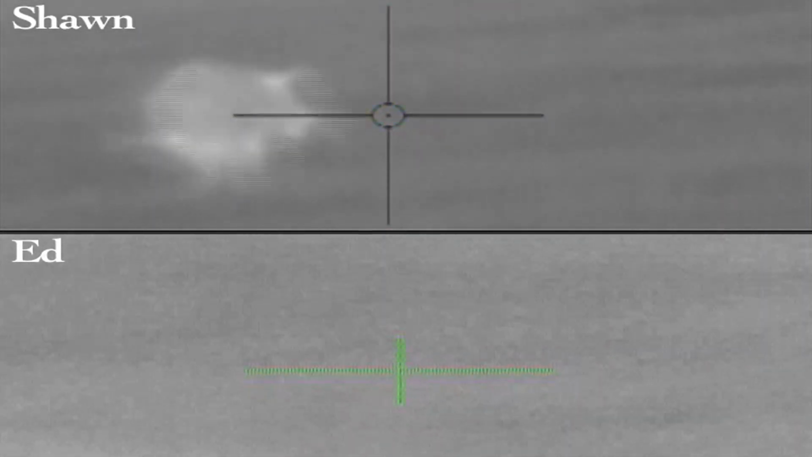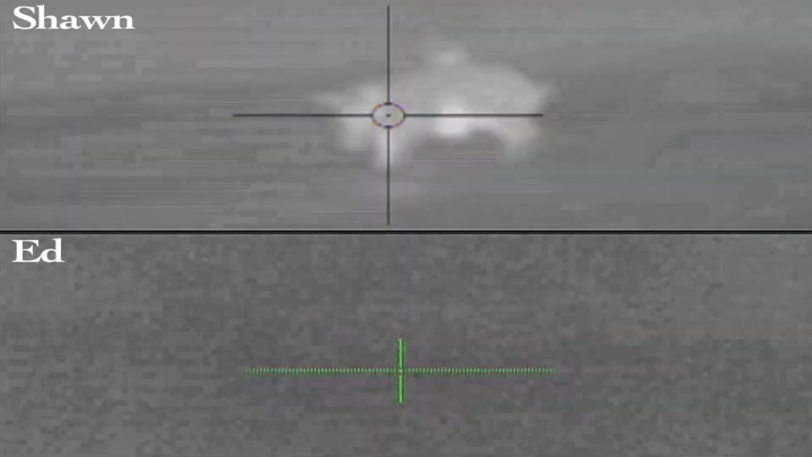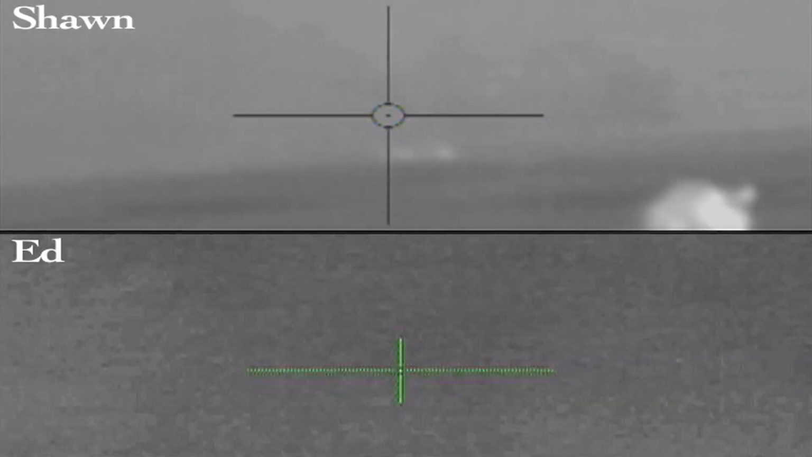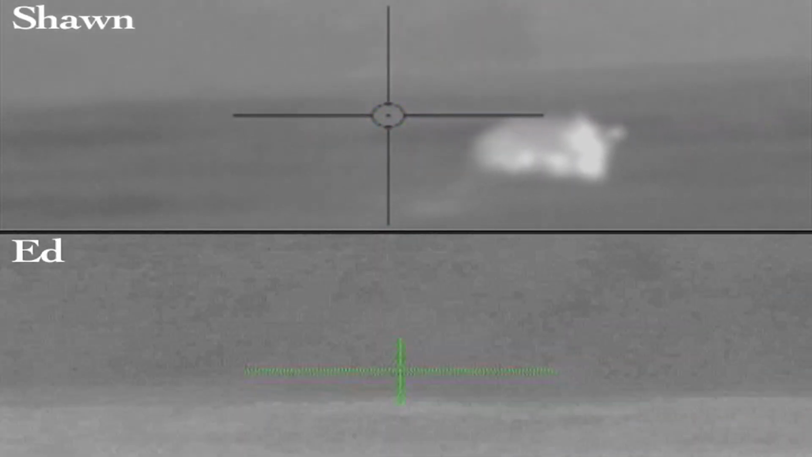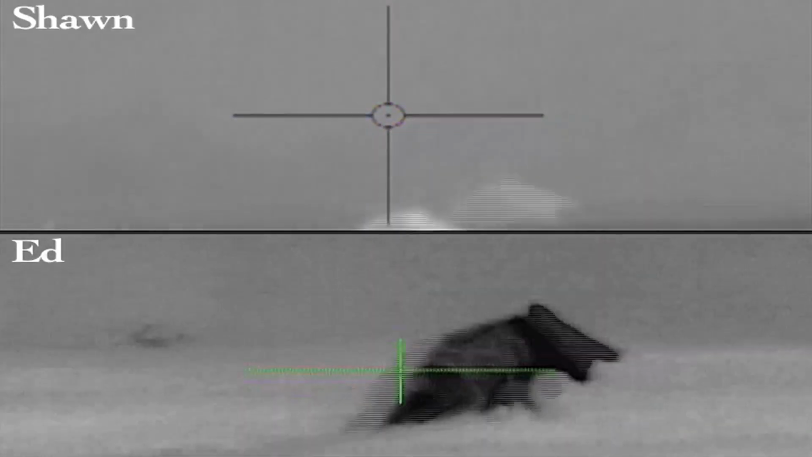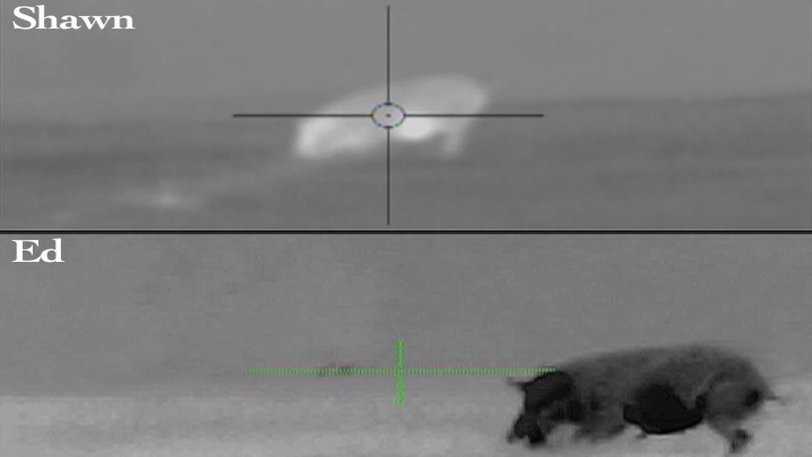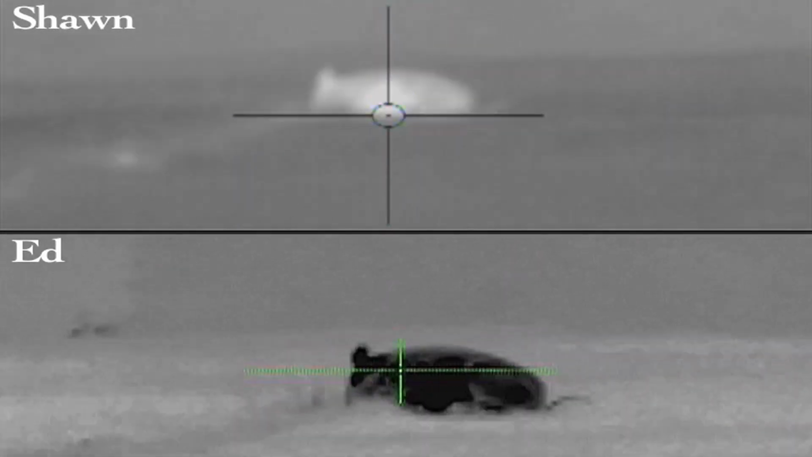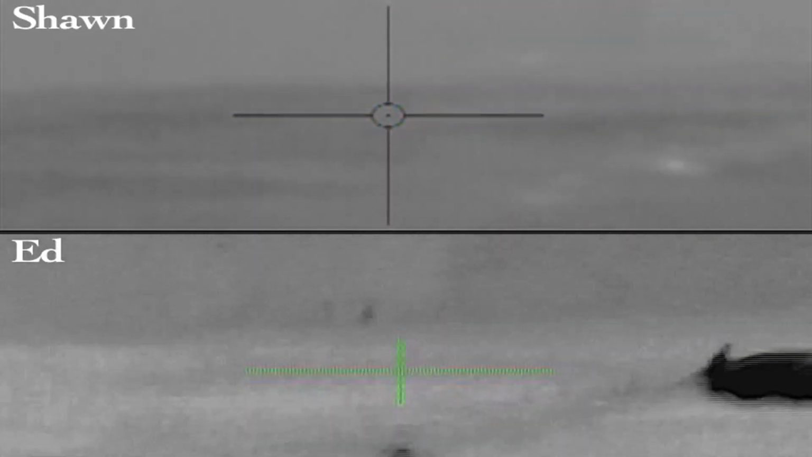And after this shot, I reposition myself behind Shawn. Shawn gets a good shot there, and then drops her here. What surprises me, as soon as I reestablish myself, I see his hog get up, and then I take two shots at her. Now let's slow down and watch what Shawn does to this hog to drop it. And then I take a couple more shots at mine in order to drop it in the woods.